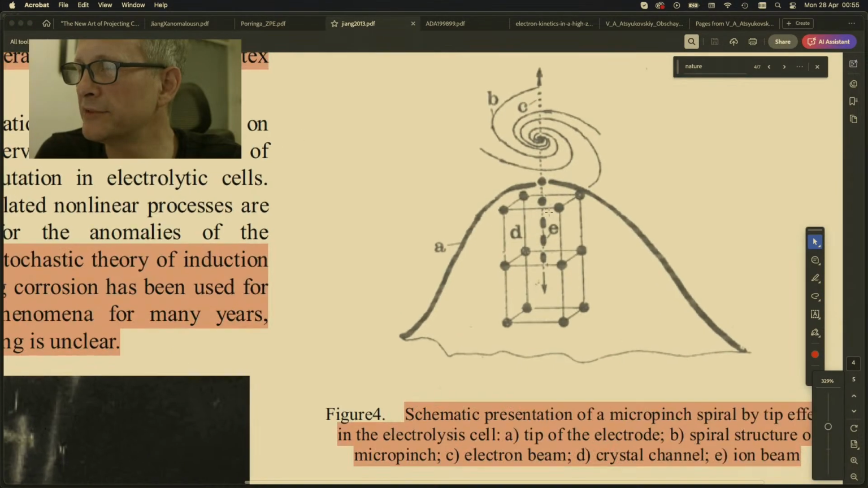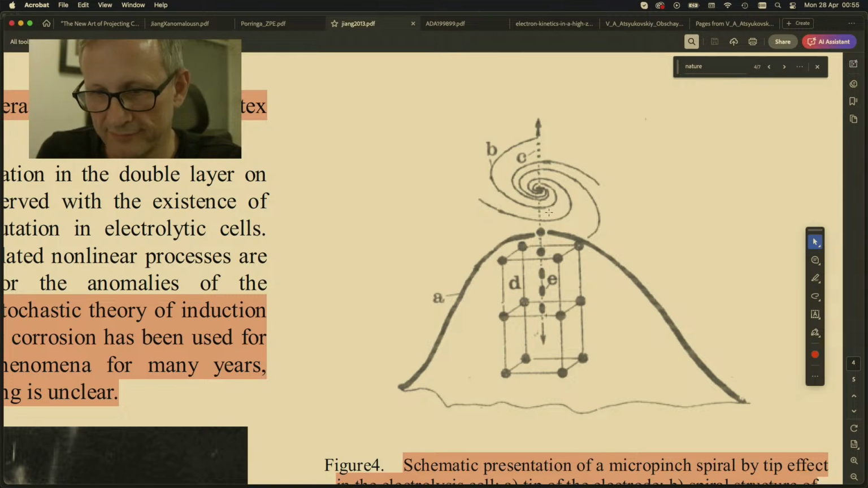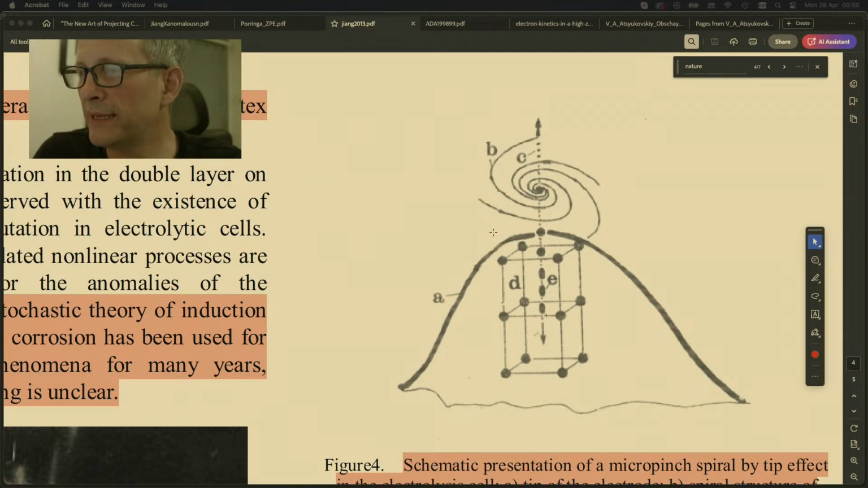That basically shows essentially what you're seeing in the LPP fusion. That's the same thing as that. Electron beam coming out here, ion beam coming that way. I believe that these beams here are actually not electron beams, or they could be electron beams in part. They certainly are when you are looking at these kind of discharges.